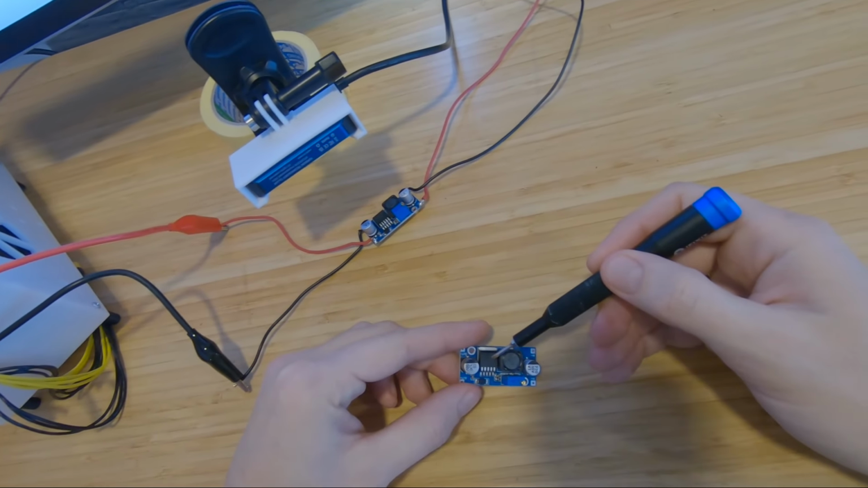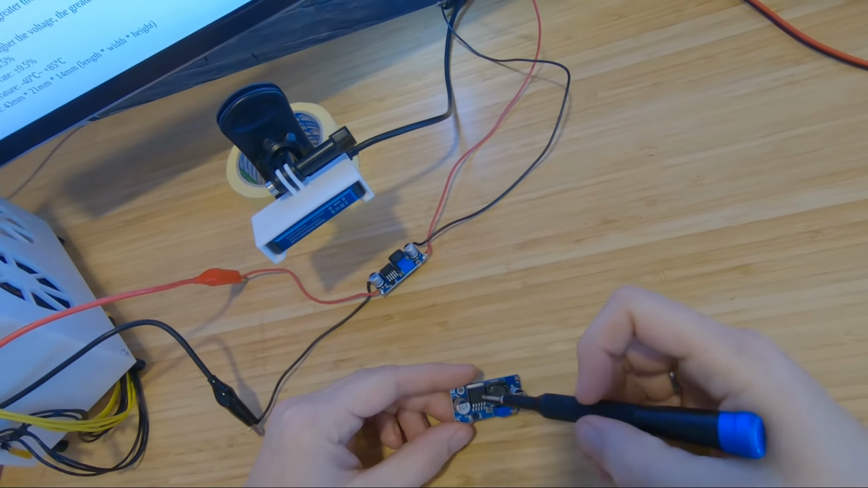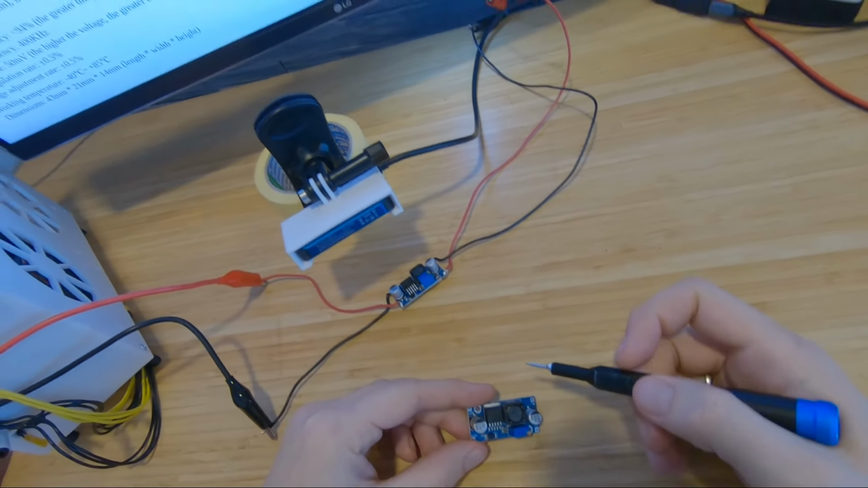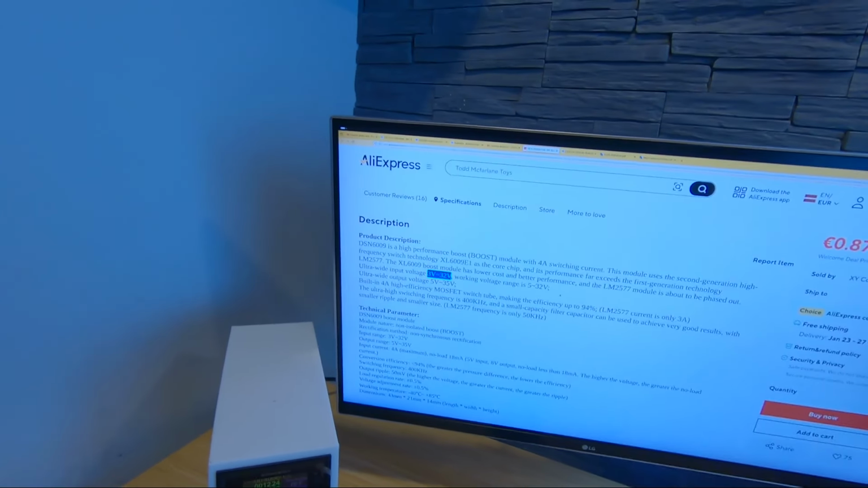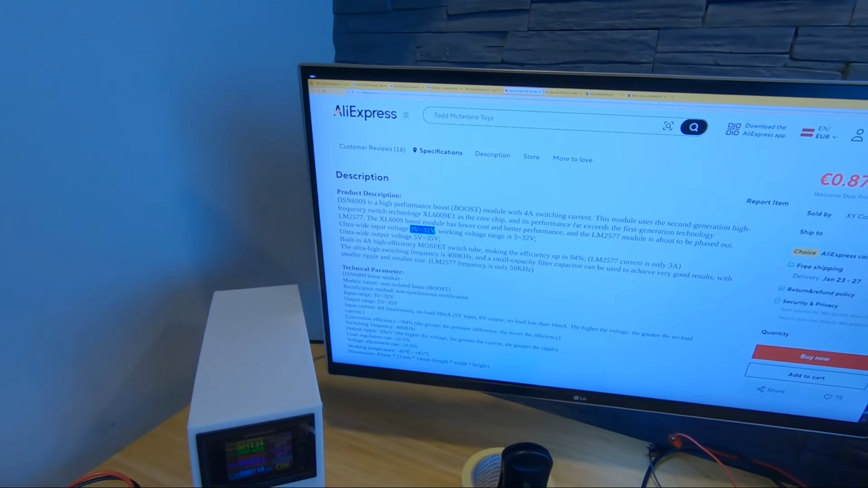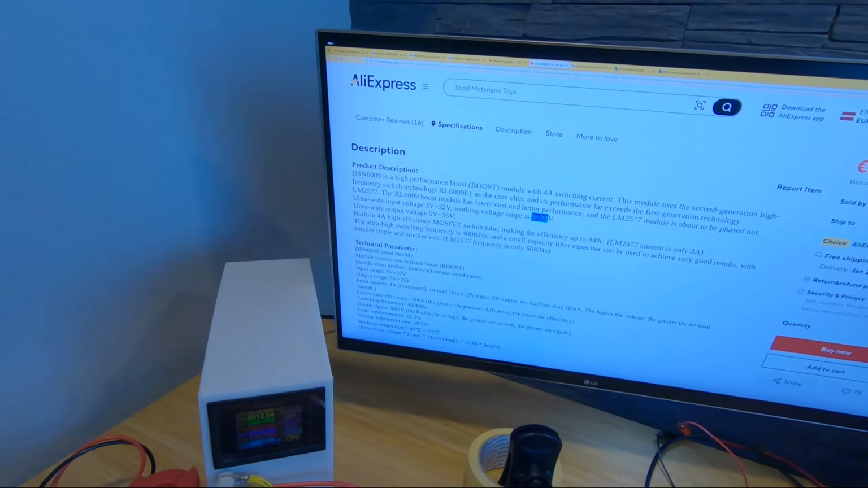This is the MOSFET itself, and this is the diode. These are going to be the most heated up things. The input voltage from AliExpress and in the datasheet is from 5 volts to 32 volts.